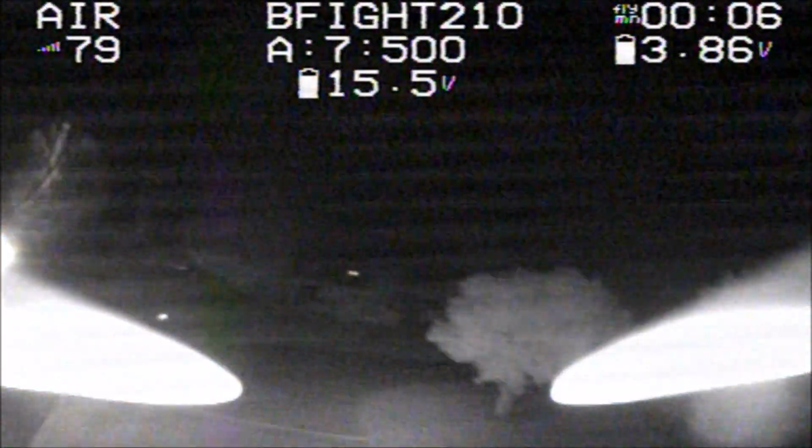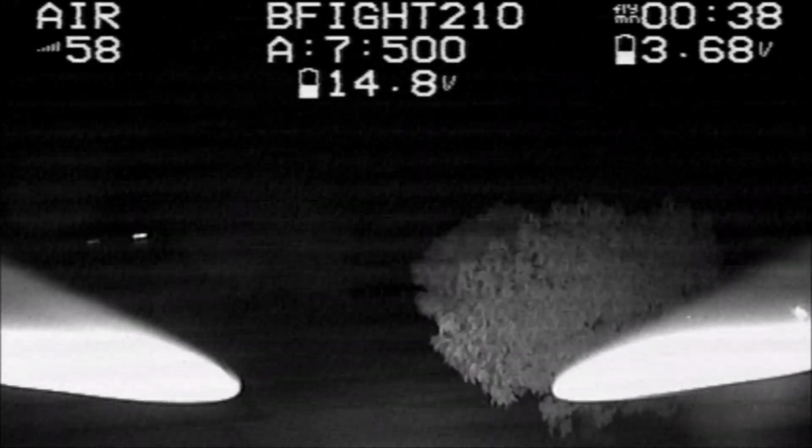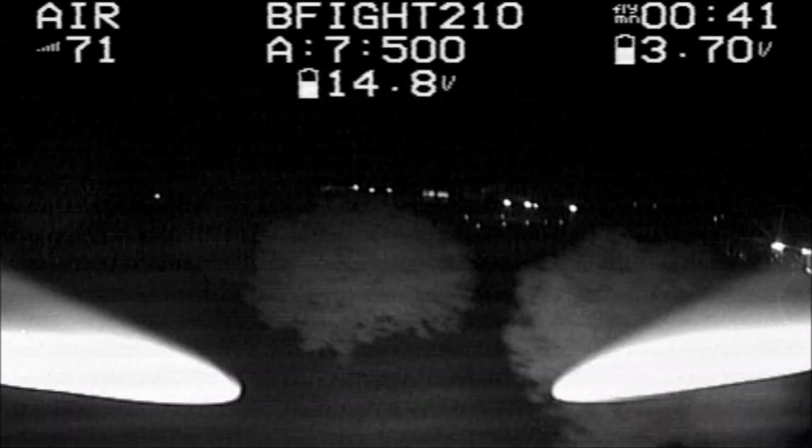All right, so here is the B-Fly 210 at 10 p.m. also. And again, it does better than the Fire Dancer for some reason. Must be a better lens on the camera. And it even does better at readjusting to light changes from the lamp post light. Now, you could also make out a tiny bit of color, but the majority is black and white. And it is also better to have something in front of you to reflect off the infrared light than not to have anything in front of you.